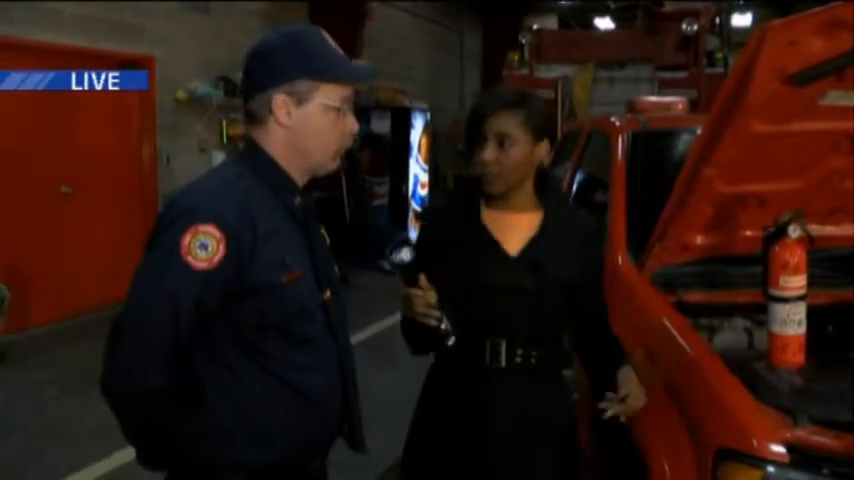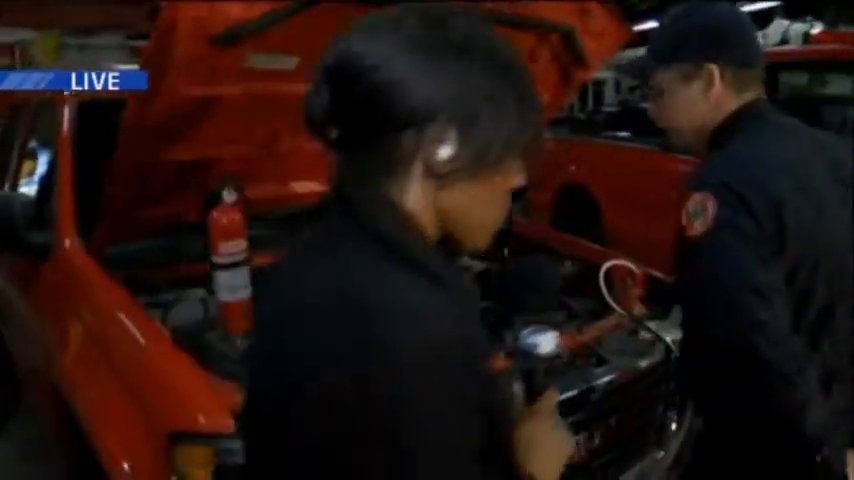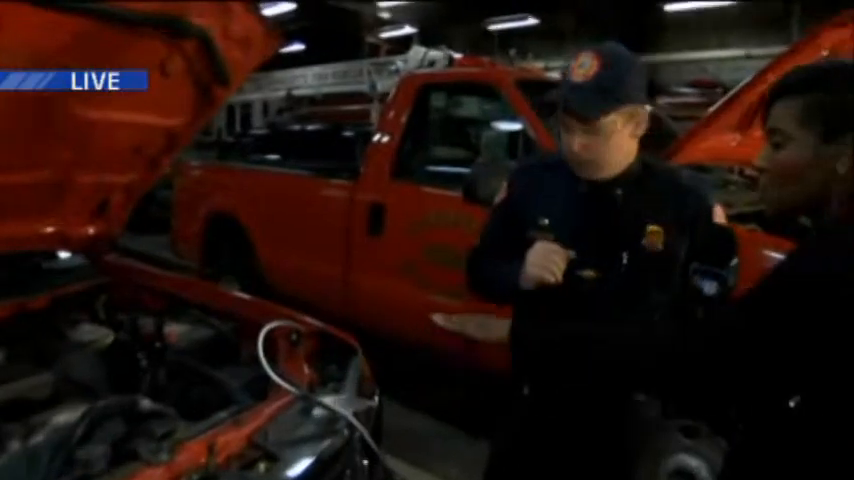Where do we start? Well, let's start with making sure the ignitions are off on both vehicles, the vehicles are stabilized and they're not going to be rolling away. Also make sure that the vehicles aren't touching at all, because that can create a short and an explosion. Okay. So there is a proper procedure for hooking up the cables, and we'll do that now. Where should the cables be touching?